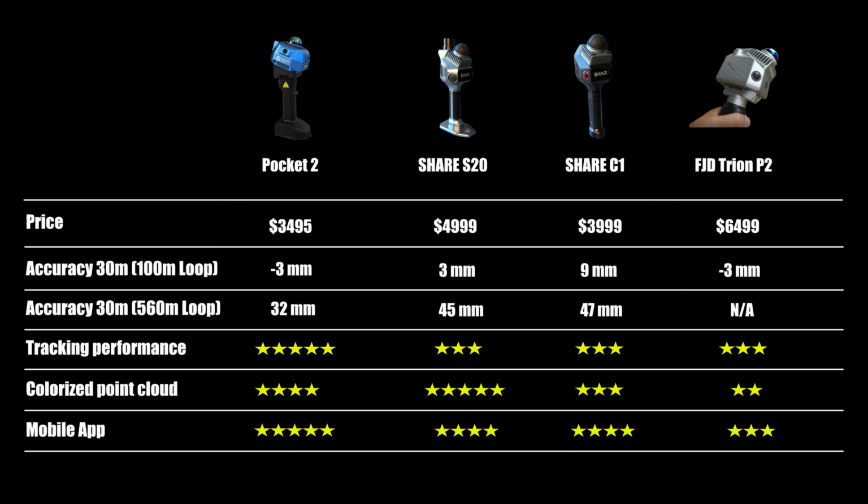For the mobile app, I would rate the Pocket 2 as the best performer. The preview point cloud quality is outstanding, easily one of the best you will see. It also includes a feature that lets you measure scan data directly even when the scanner itself is turned off.